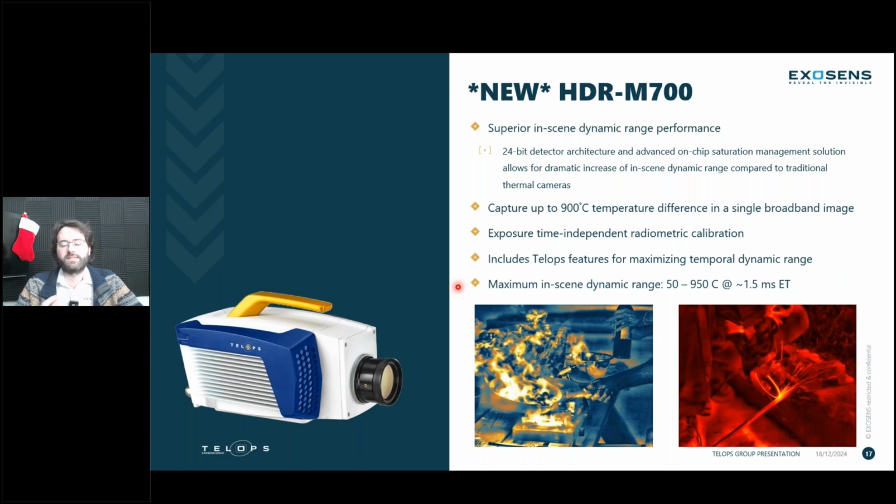That new architecture of the ROIC in the system makes it possible to have an amazing temperature range within one frame. Up to 900 degrees Celsius, or even much more than that when you bring up the calibration range. But when we're talking close to room temperature and above, we can have all the way up to a 900 to 1,000 degree temperature difference.